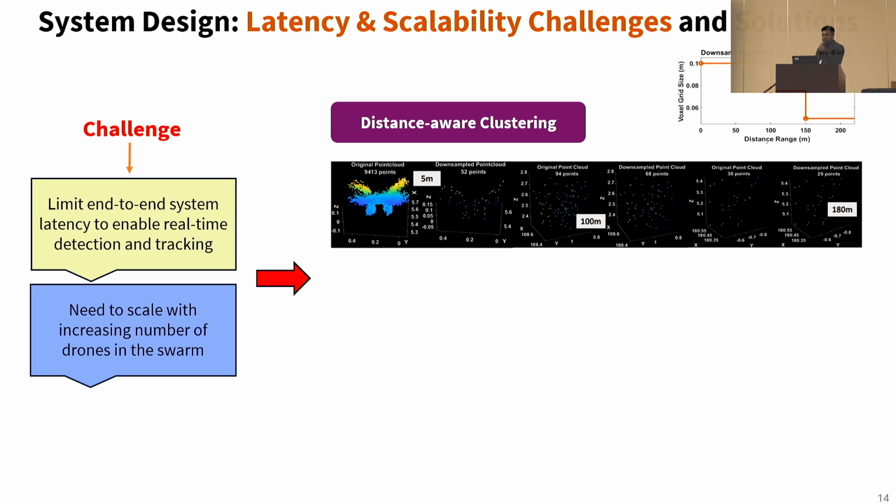Firstly, we used distance-aware clustering, and it conditions the clustering technique with a distance priority-based approach, which downsamples close range data strongly and far away point cloud with weak downsampling. And to illustrate this, original point clouds and their downsampled versions for 3 distance ranges are shown here.